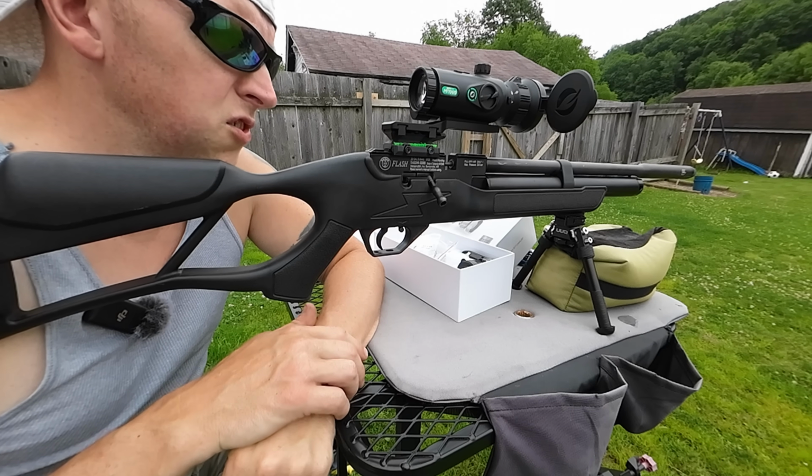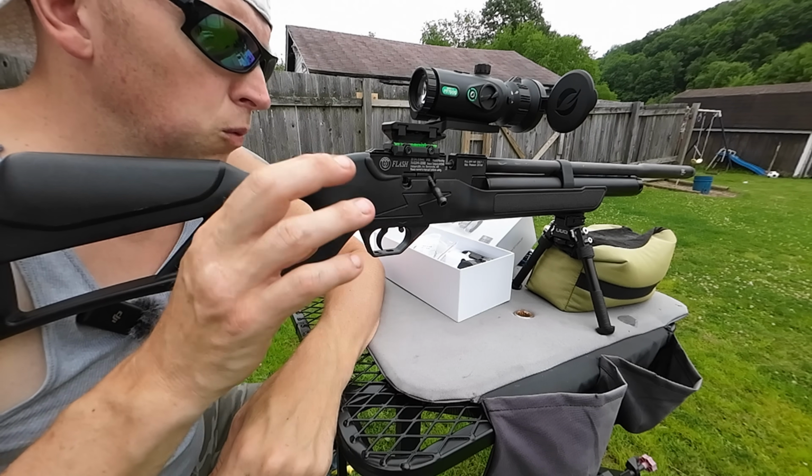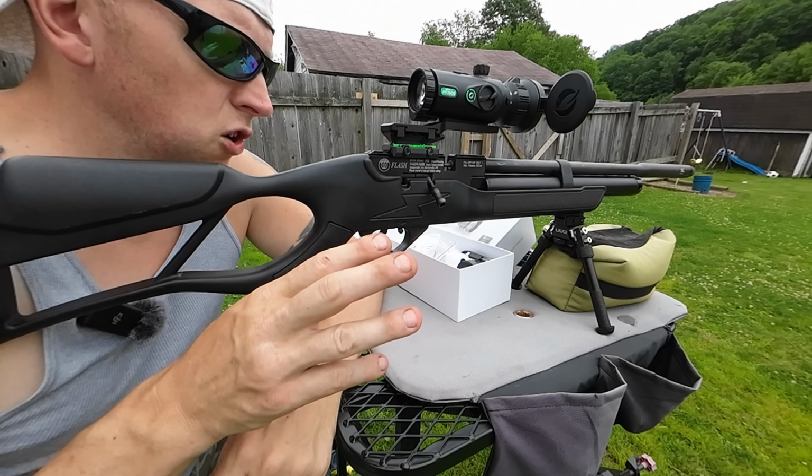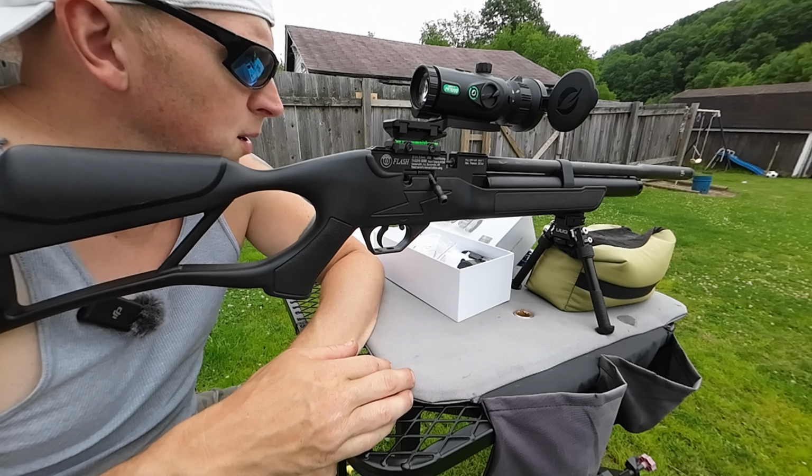I cannot show you the features within the scope. It won't let me show those on a screen recording inside the scope, but I'll just show you some color profiles and show you a couple neat things I found. I cycled through some of the settings for you and showed you the different color profiles. As I mentioned through the scope cam, this thing is a great tool for more than shooting.